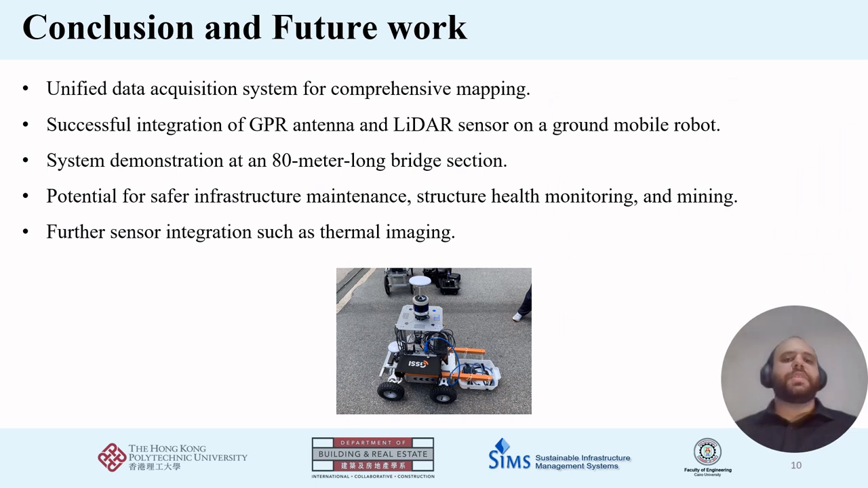Finally, in this work, we presented a novel approach for comprehensive mapping using a mobile robot equipped with a ground-penetrating radar antenna and a 3D LiDAR sensor. The objective of our study was to evaluate the feasibility and performance of this method for detecting buried utilities and creating a 3D subsurface map while mapping the surface features. We designed and built a GPR system that can be mounted on a specially designed trailer that can be towed by the robot. We applied our method to an experimental site with a bridge section where we collected data using GPR and a 3D LiDAR sensor.